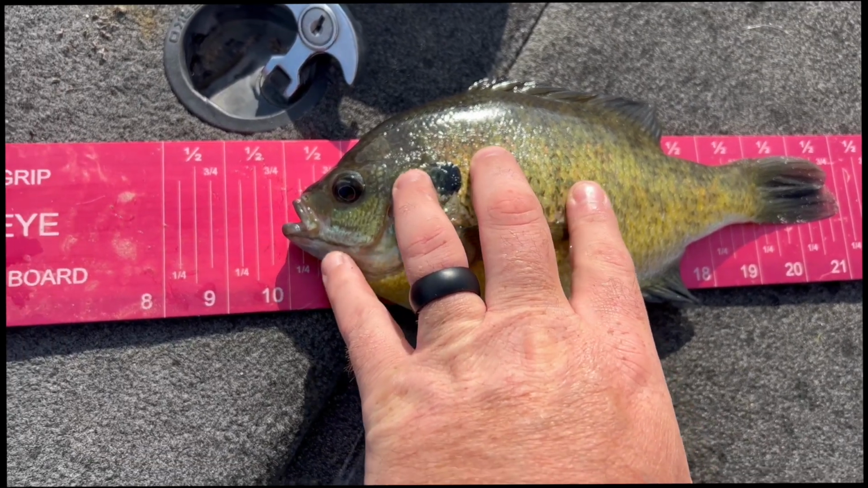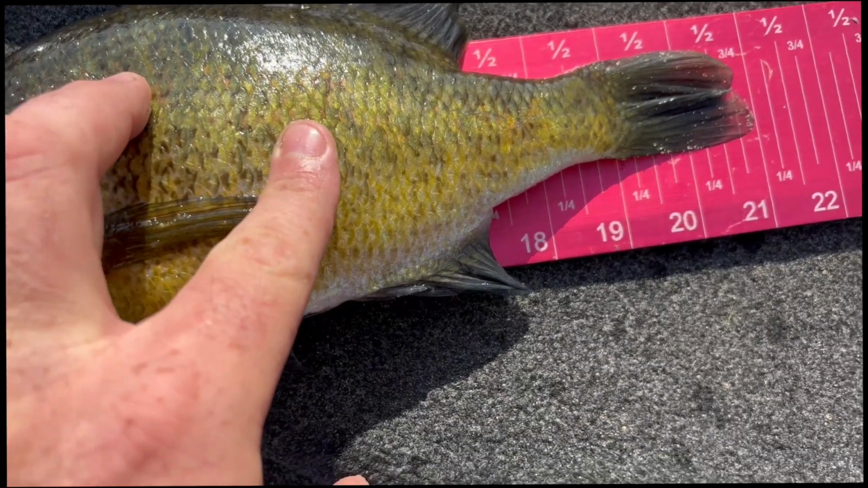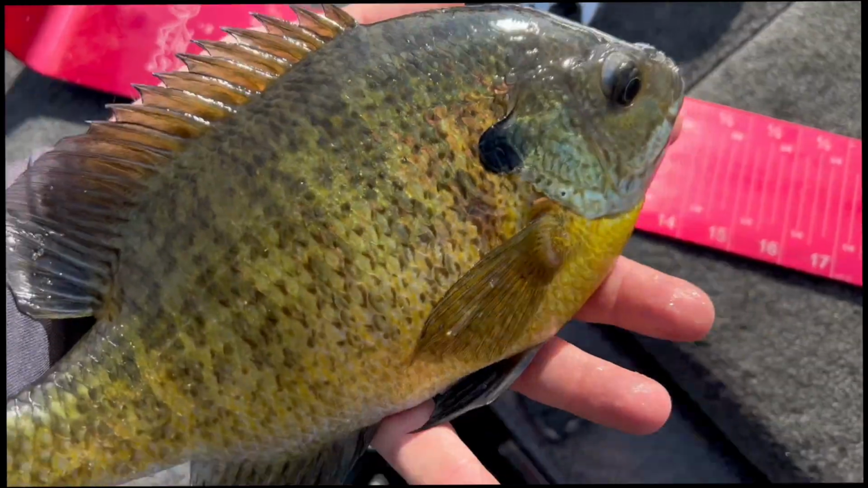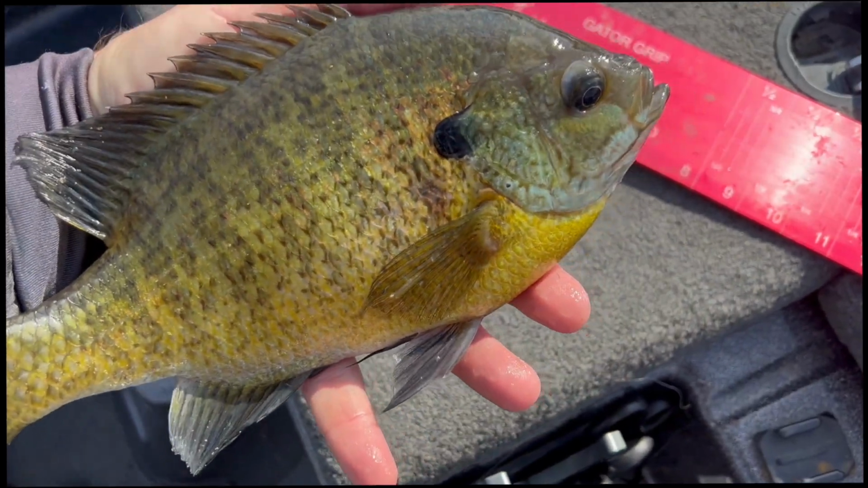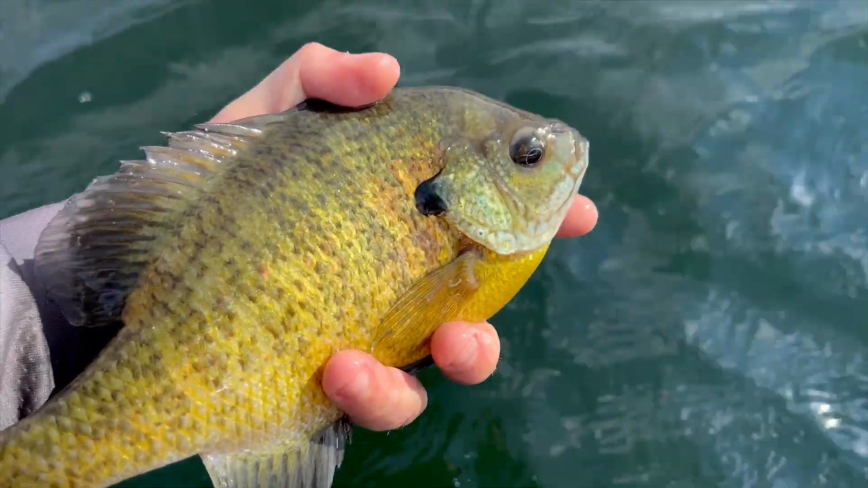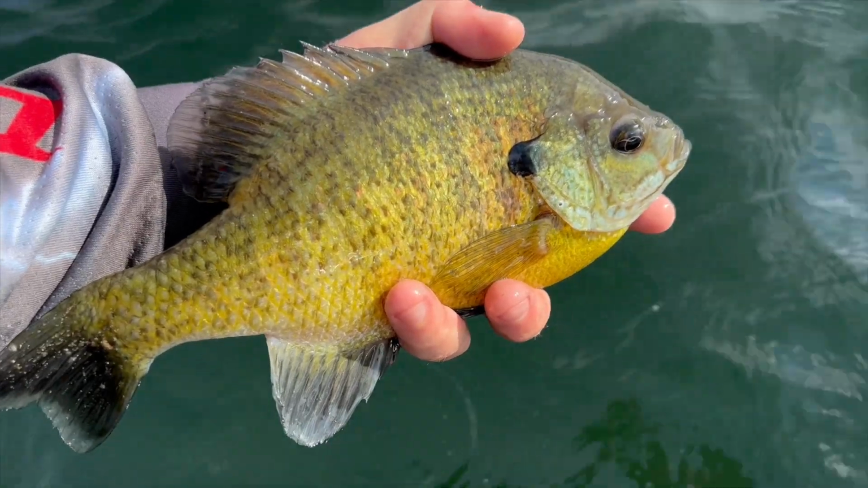Right there, guys, on the board, that is an 11-inch bluegill. What a giant female gill. Beautiful, beautiful gill. Absolutely gorgeous. So guys, just like we do with every trophy fish that we catch, we are gonna go ahead and let that big 11-inch female go.